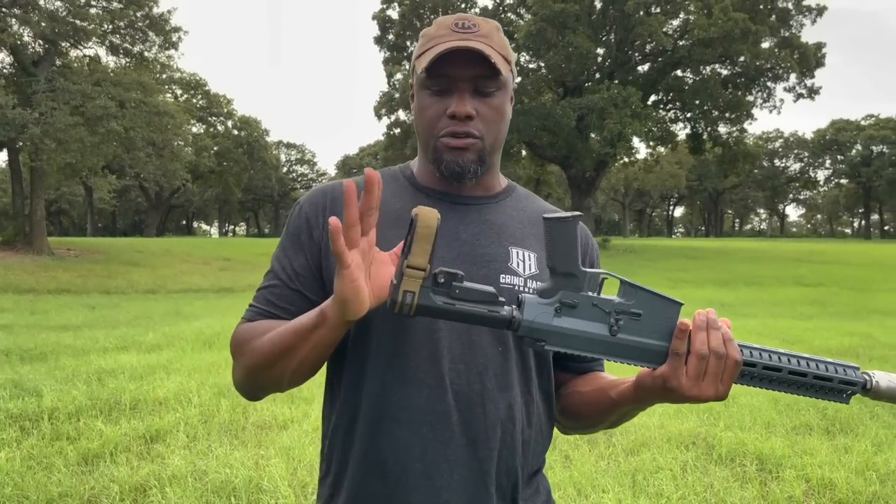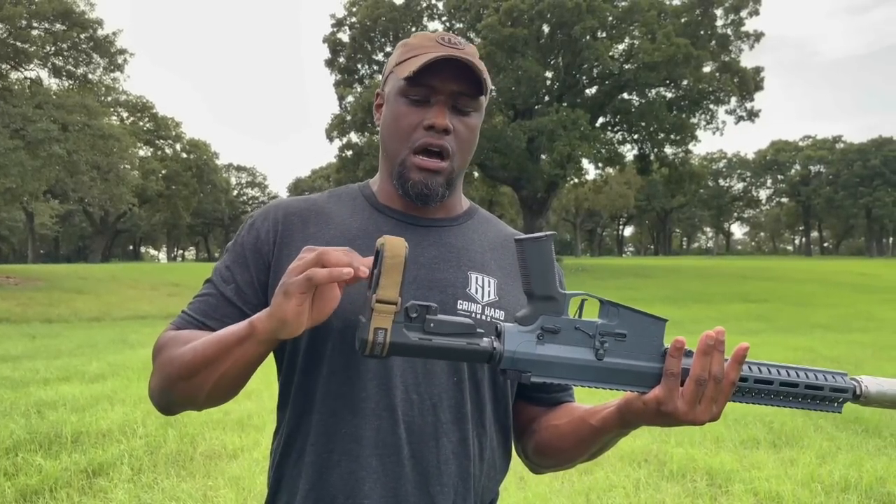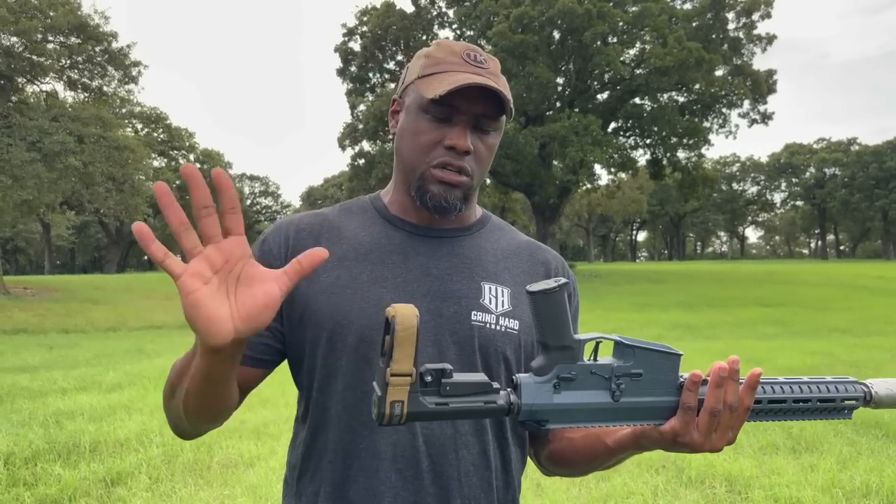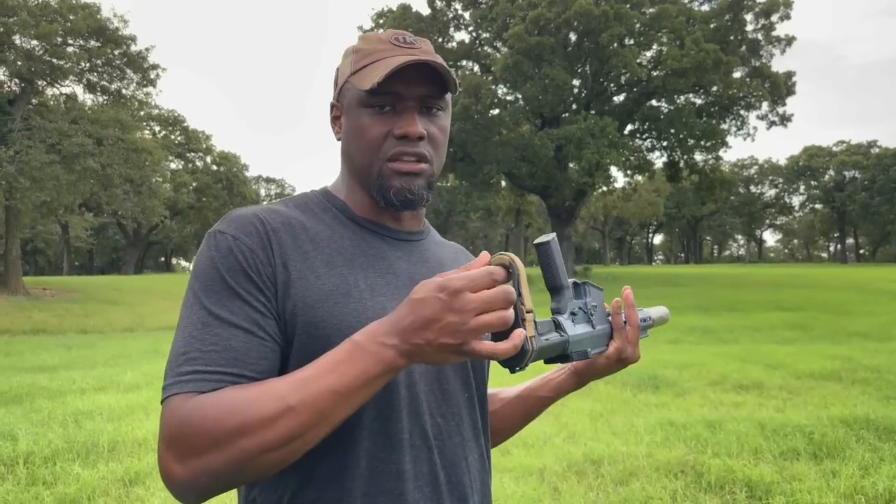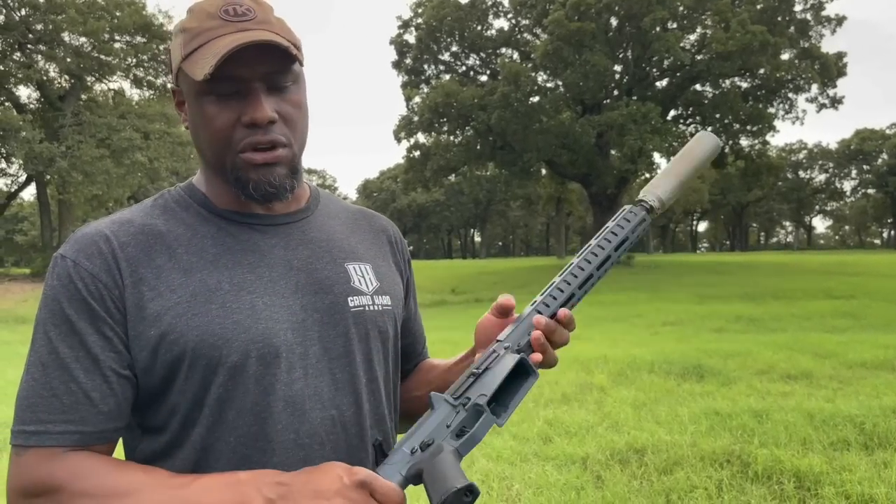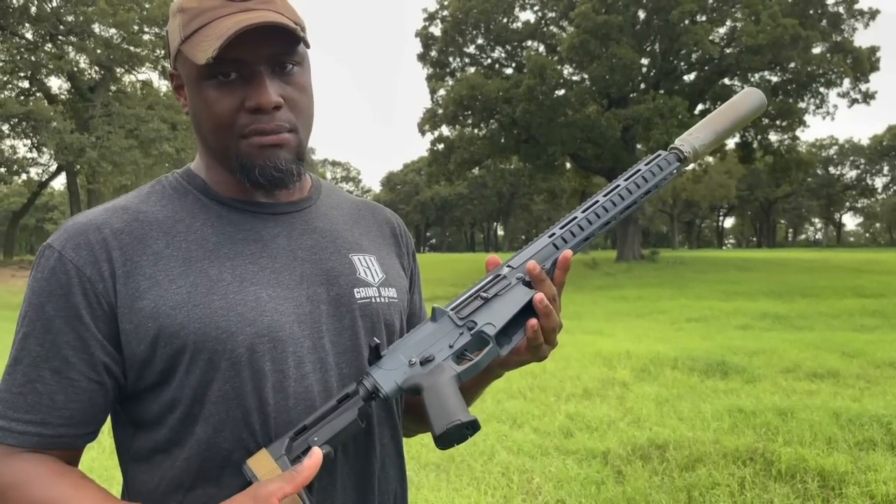So what I have here on the rear of the pistol brace is from One Shot Industries. It's their pistol brace strap. It's very sturdy. I like it. Got a cool color to it. But the SBA3 black strap is just too flimsy. This actually gives it a little bit of rigidness, so I really don't enjoy that on there. I also changed out the grip. It came with the standard Magpul grip. I changed it out for the MOE Plus.